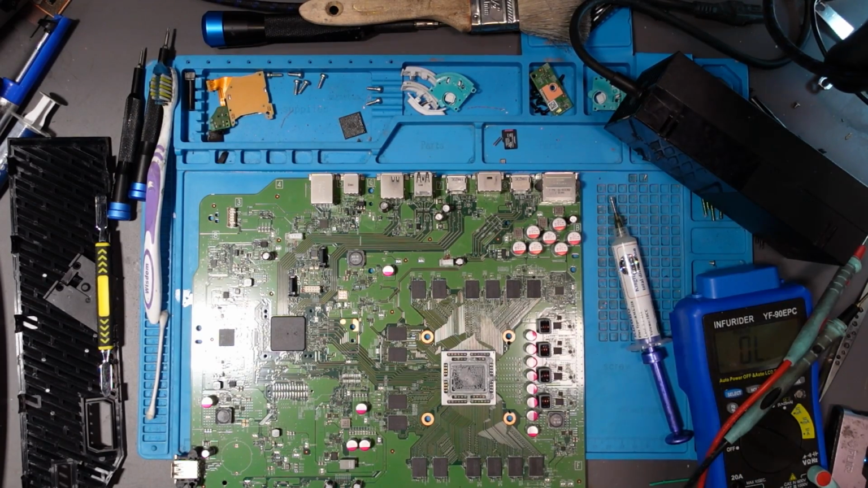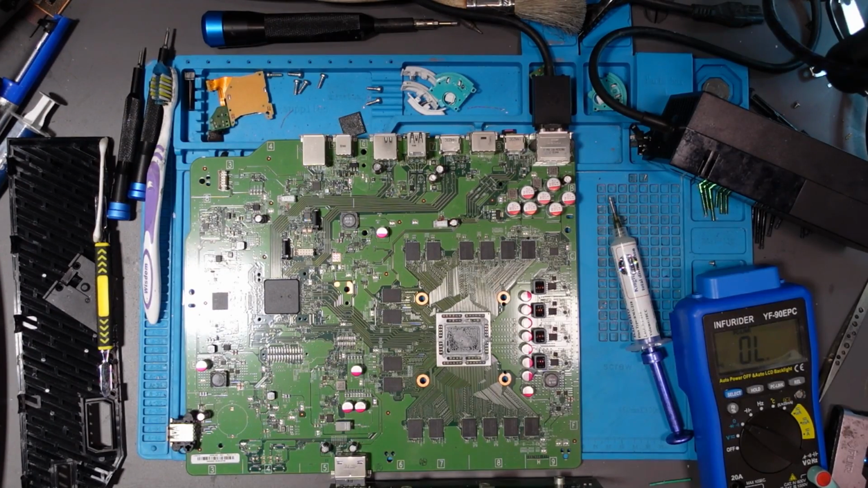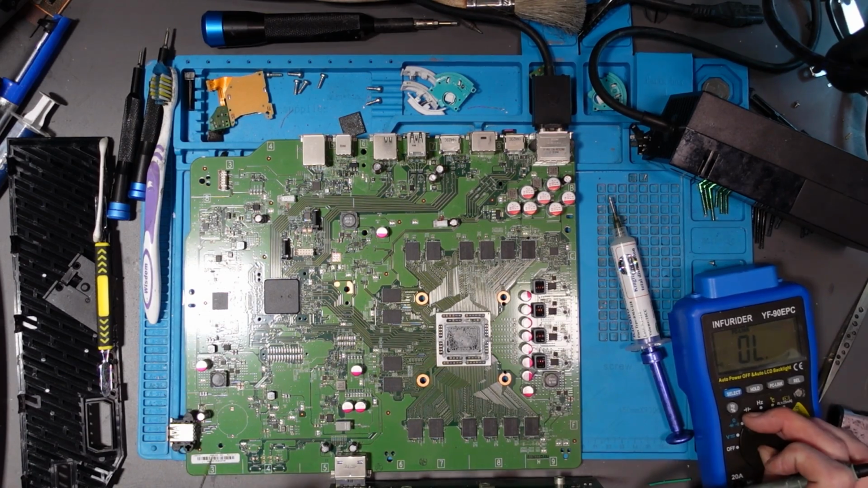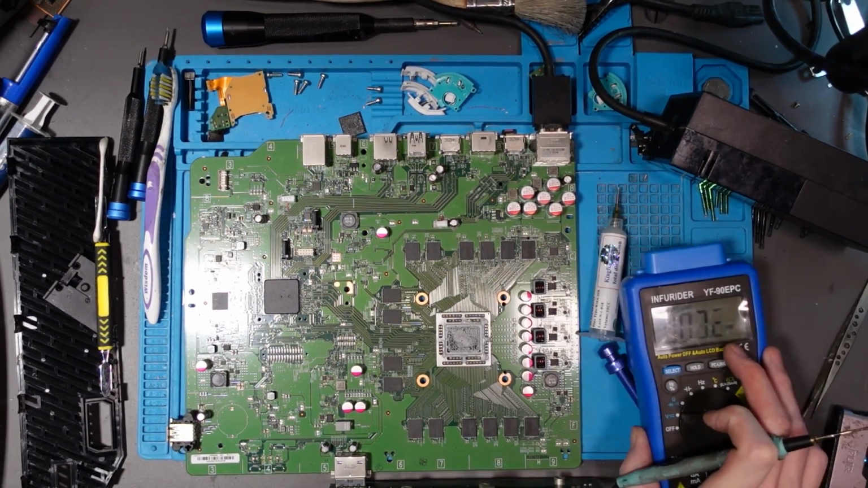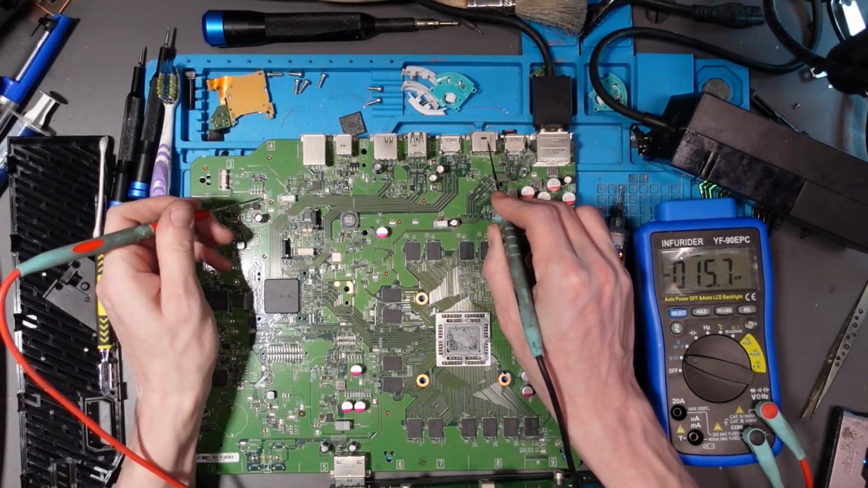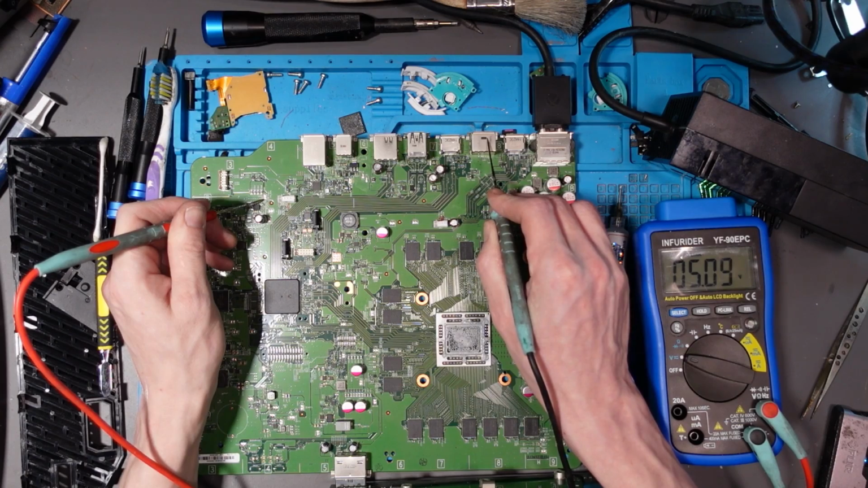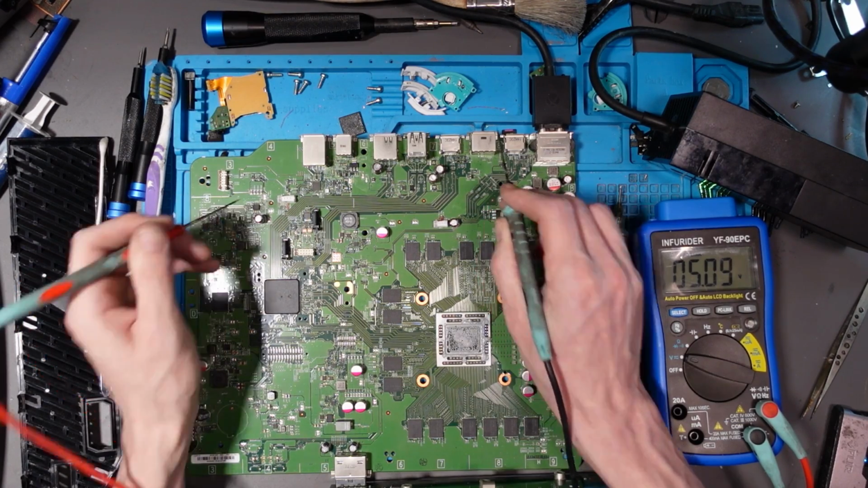But with that being said, do we now have 5 volts back at the correct location? I can hear power running through. It's got like a little buzz. So I think we've got 5 volts back. I'm going to hazard a guess and say yes. Let's just have a look. Same location. 5.11 volts. 5.10 volts. Yep. That should be turning on.